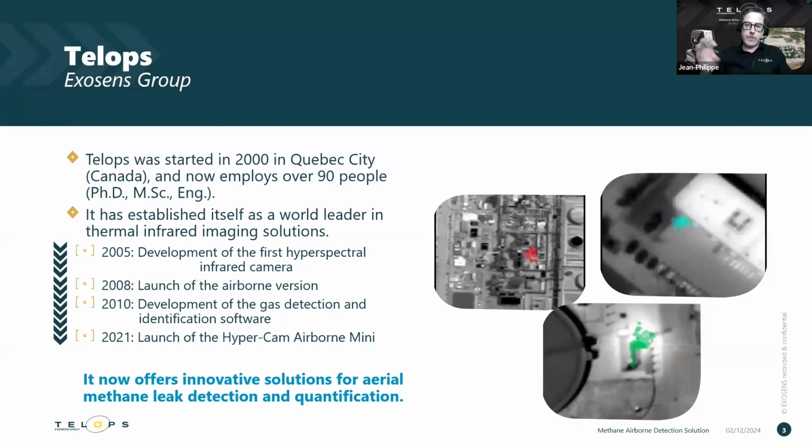Before doing that, just a quick word about Telops, who we are. Telops was founded in 2000. It's a Canadian-based company, headquartered in Quebec City. Straight from the beginning, we started designing and manufacturing infrared cameras, and one of the first units we designed is a hyperspectral camera. That was back in 2005, and we've continued building this camera up and making it better and better throughout the years.